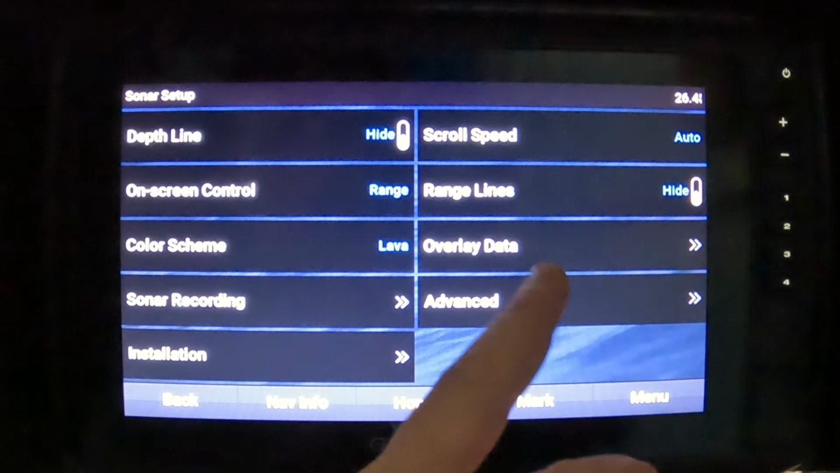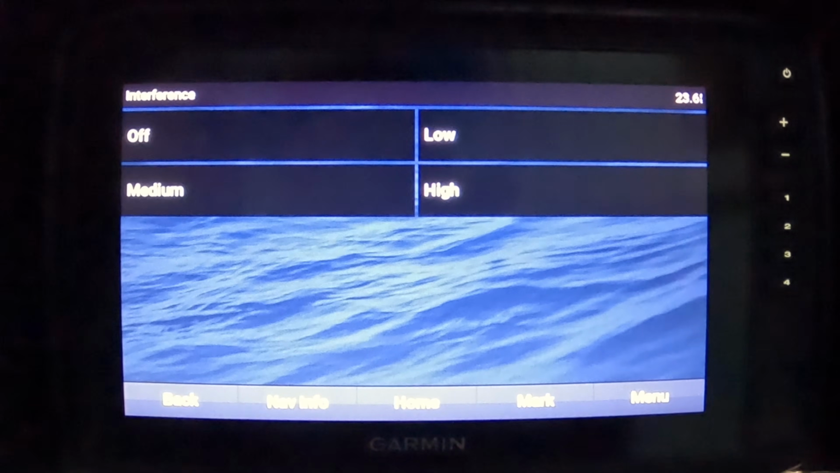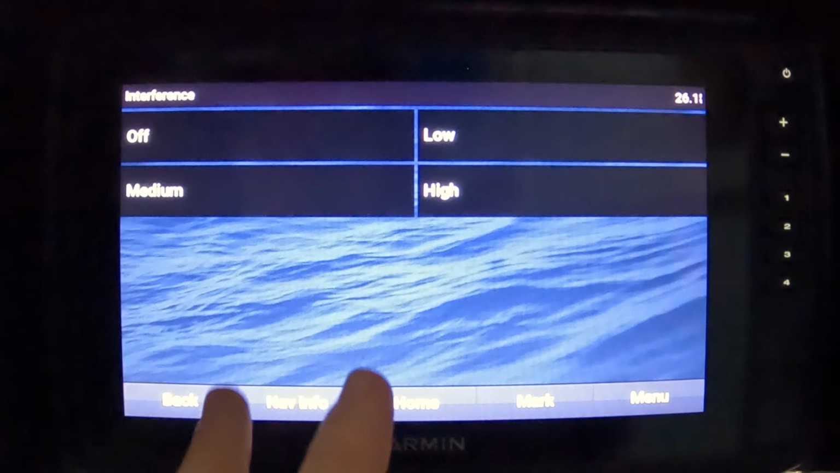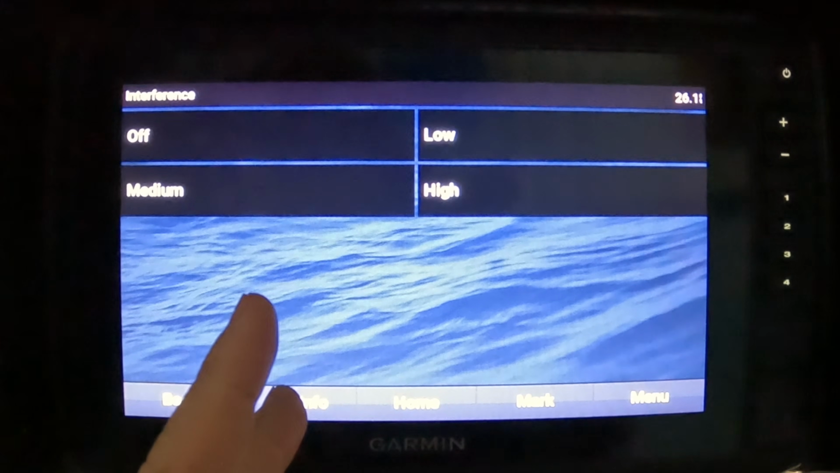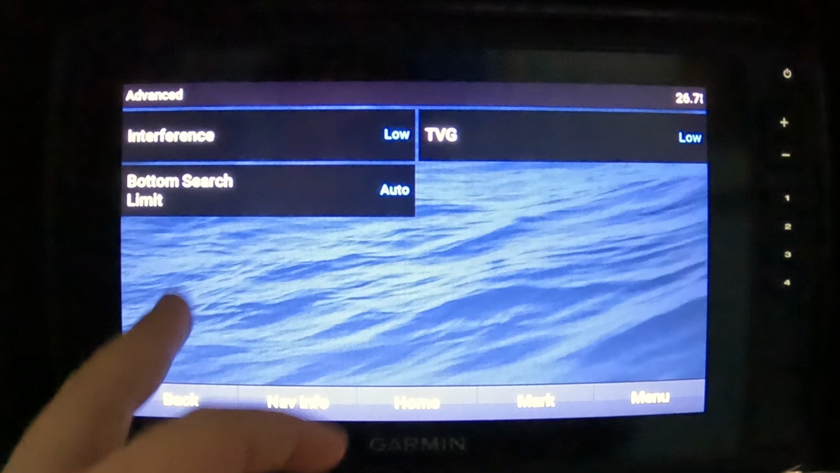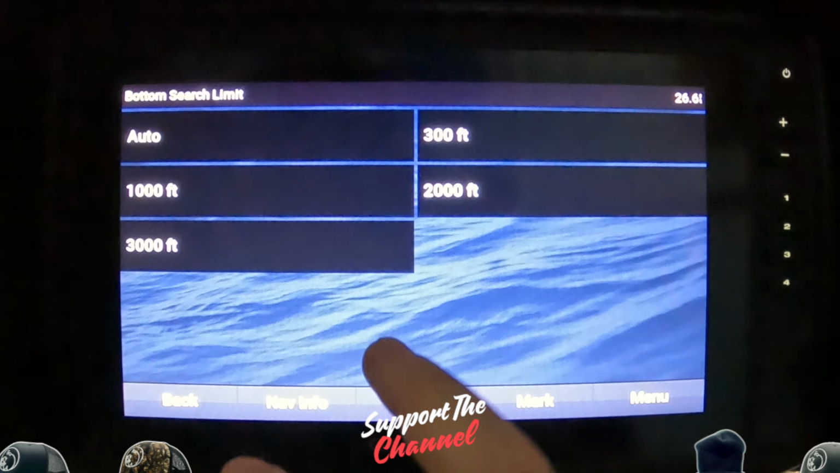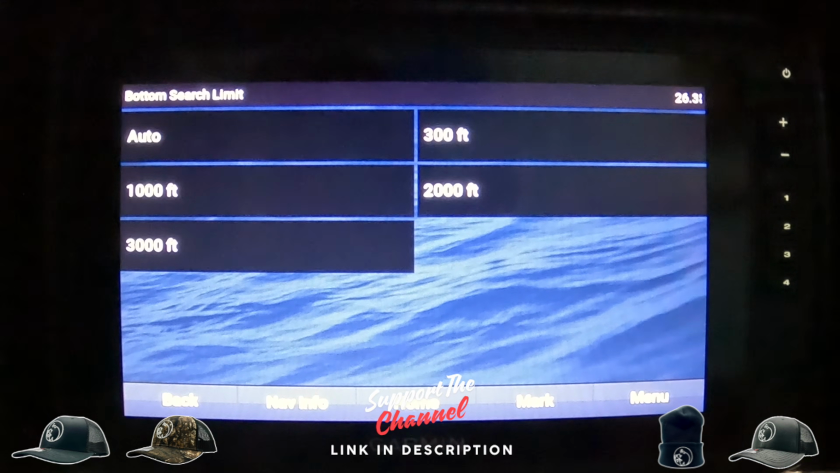And now we have advanced. So we have interference. If you click on interference, it's going to adjust the sensitivity to reduce the effects of interference from nearby sources of noise. Now, correcting installation issues is the best way to eliminate interference here, but this can help you as well. Next, you've got the bottom search limit. What this is going to do is limit the search for the bottom to the depth selected when the range setting is set to auto.